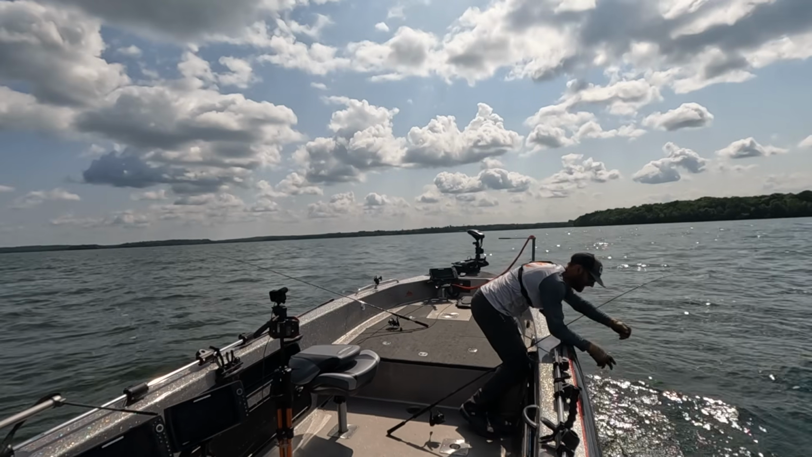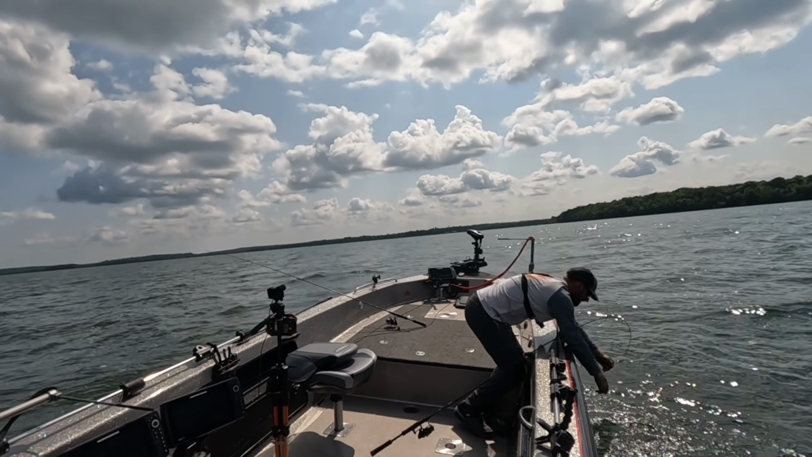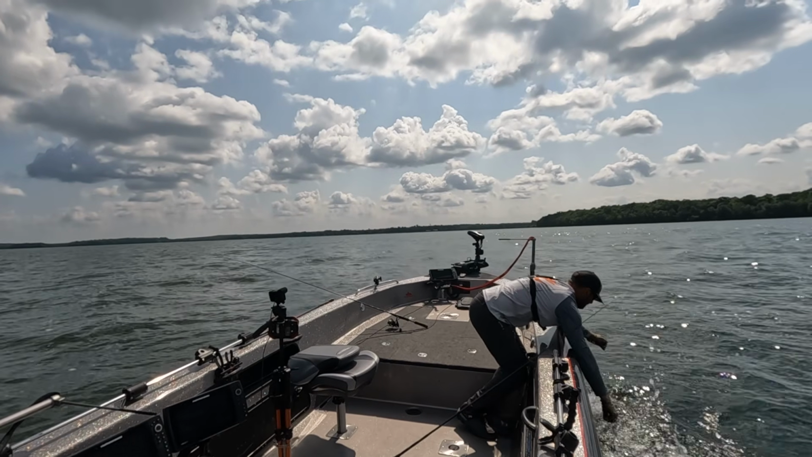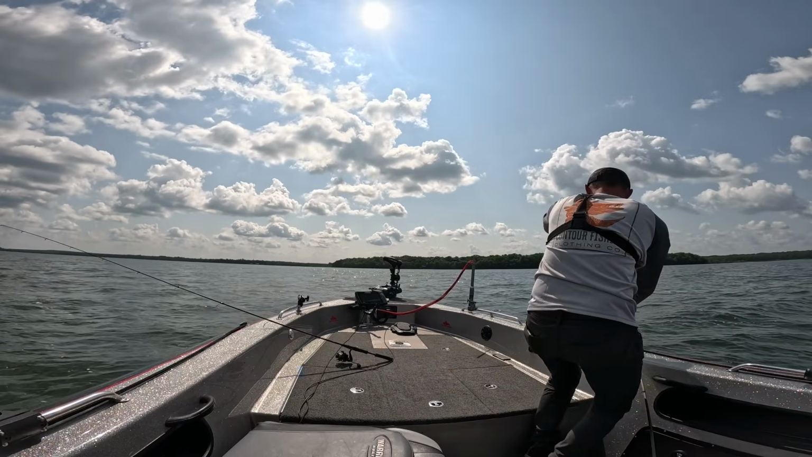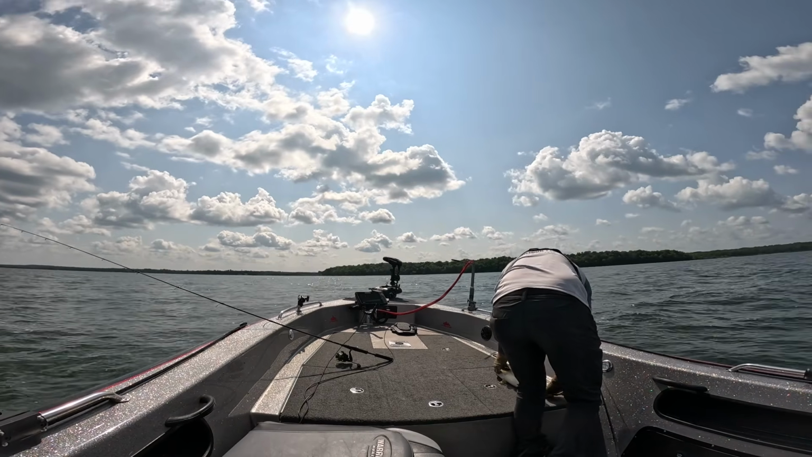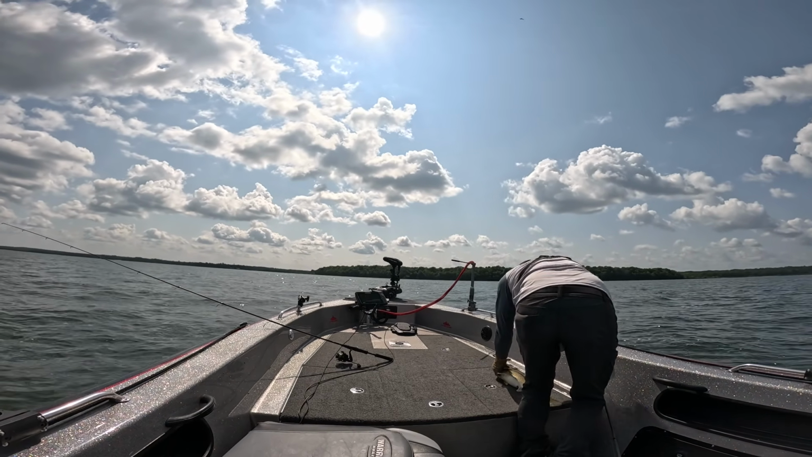Yep. Oh boy, oh boy. Going about as I expected how this was gonna go. All right, we got him. Well, there we go. Came out here out deep and immediately, nice fish. Let's get him popped off.